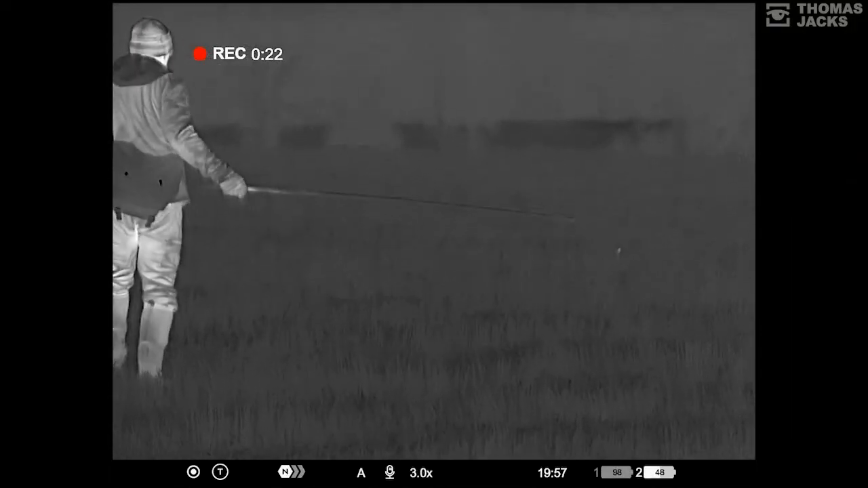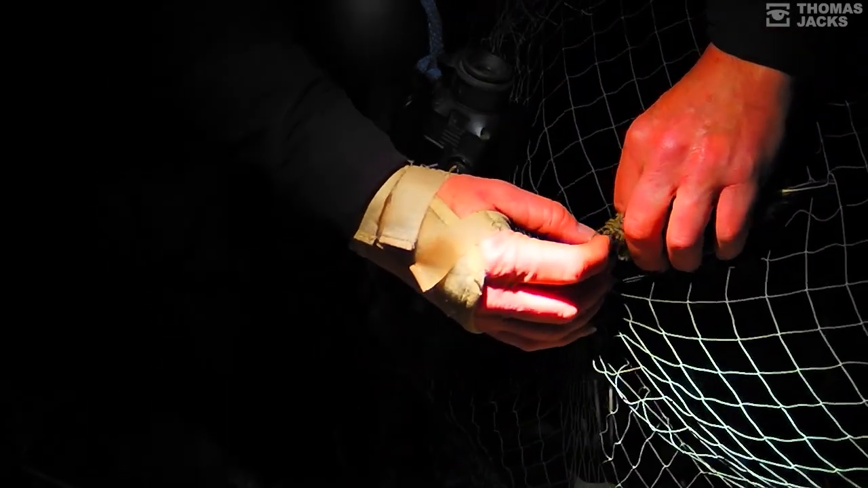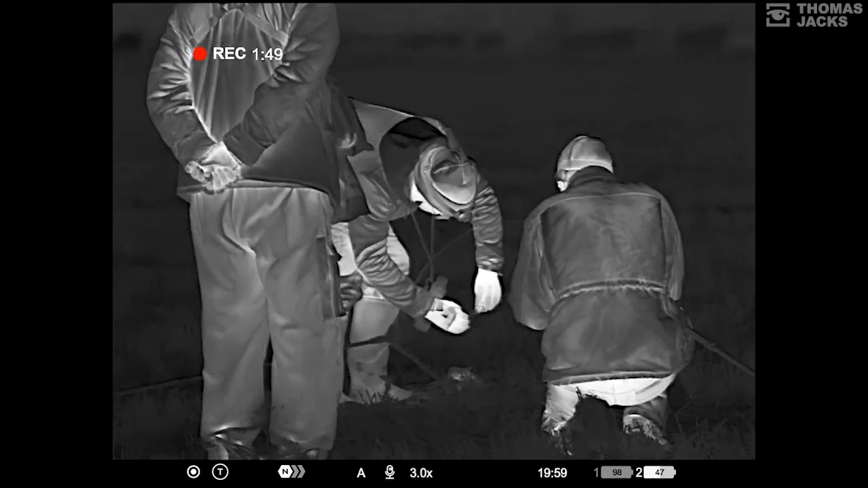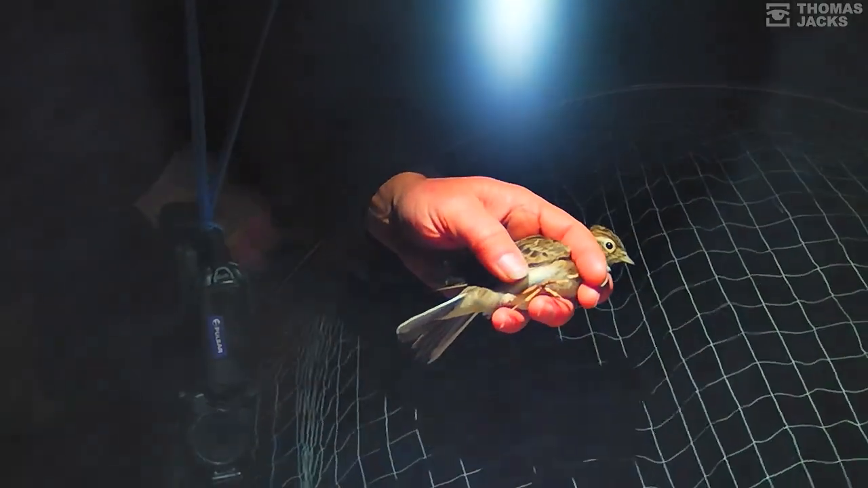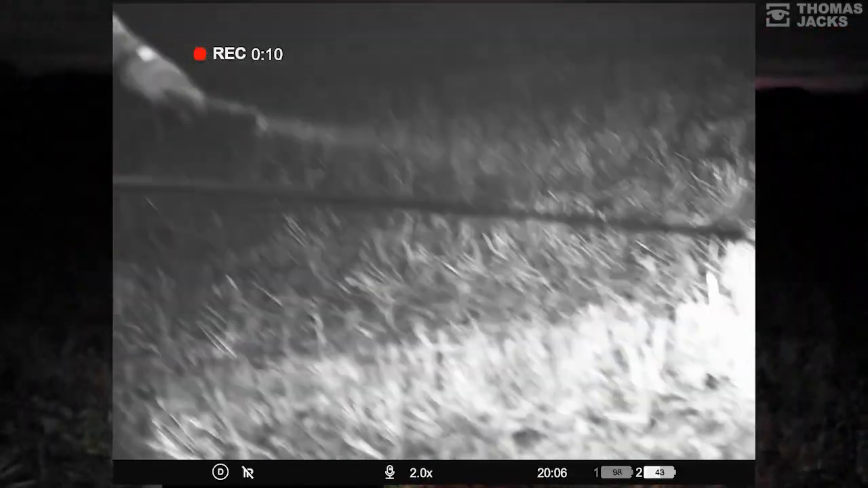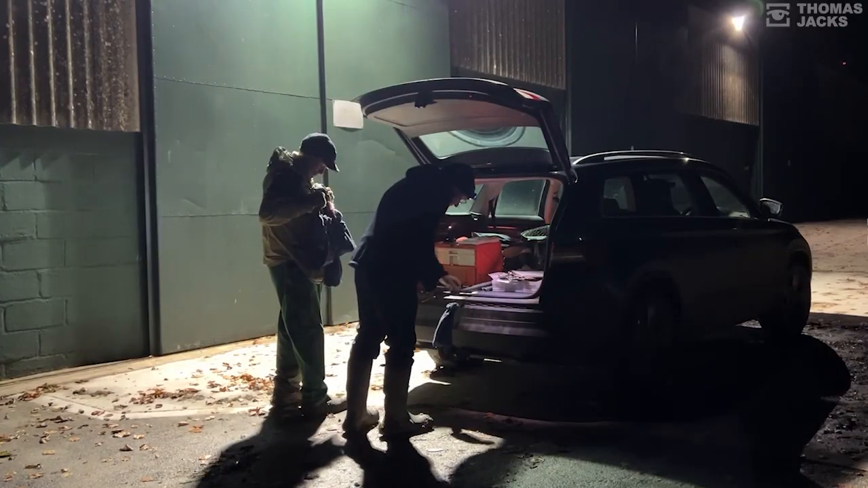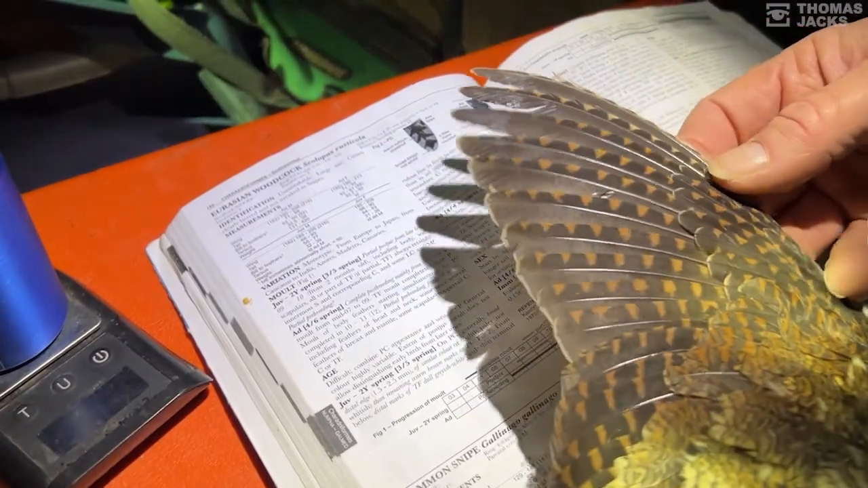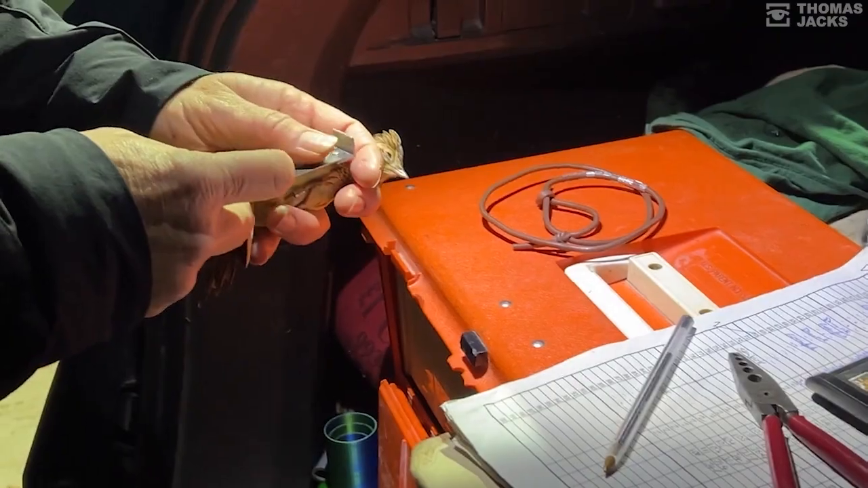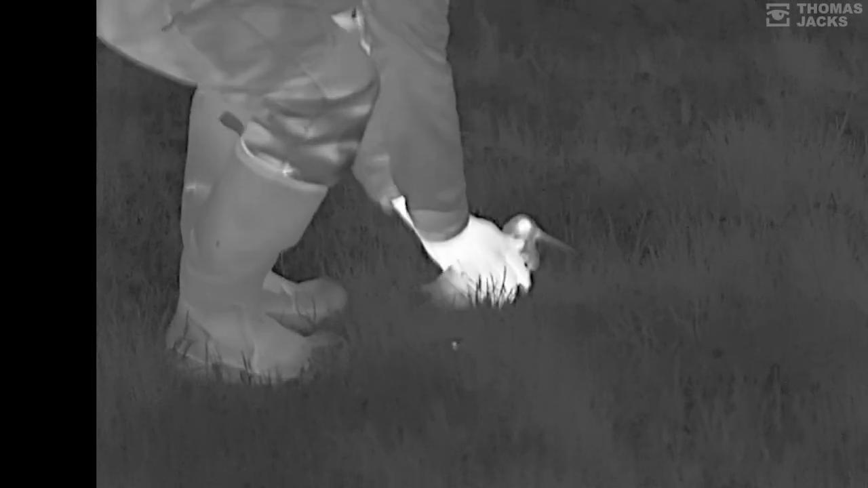That's episode 1. Equipped with a thermal, of course, Matt, or Birdman's, catches didn't end there. Watch episode 2 for even more skylark captures, plus the dazzling technique for another endangered species that's declined by a staggering 83% in the UK. And to see all the red list species we caught close up, being aged, measured, weighed, ringed and then released back into the wild, subscribe and tune in for episode 3.